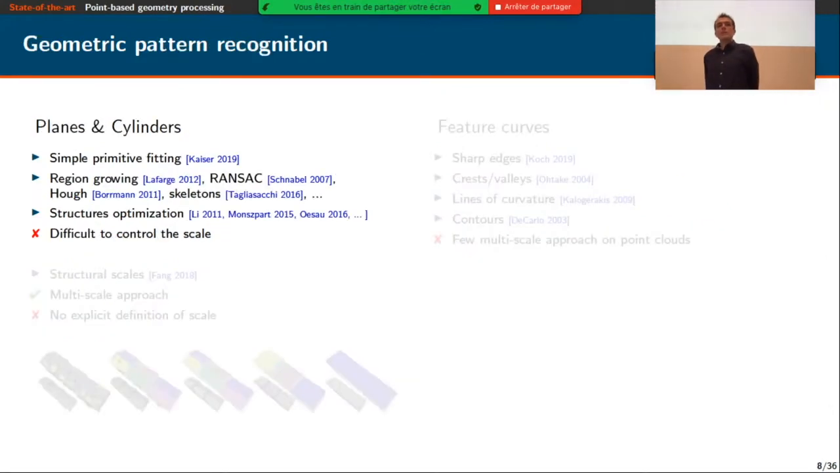To detect planes and cylinders in point clouds, there exist many methods that fit simple primitives to point clouds. We can name region growing, RANSAC, and the Hough transform, for instance. Other methods focus on the interrelations between these primitives in order to extract higher level structures, such as GlobFit and RAPTER.